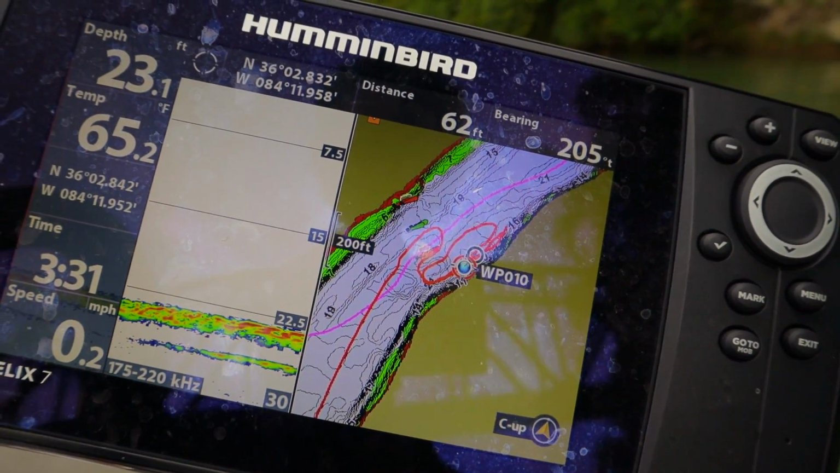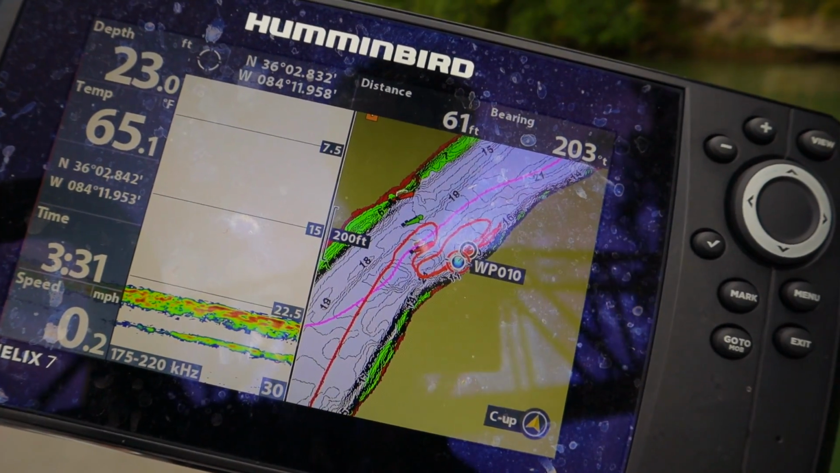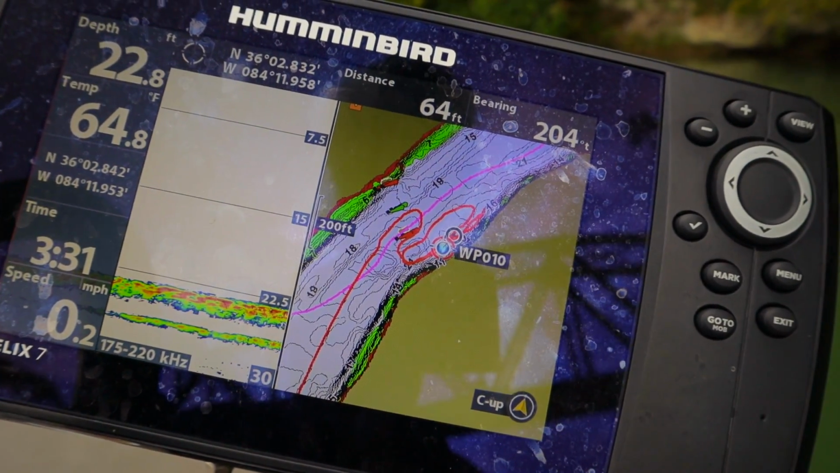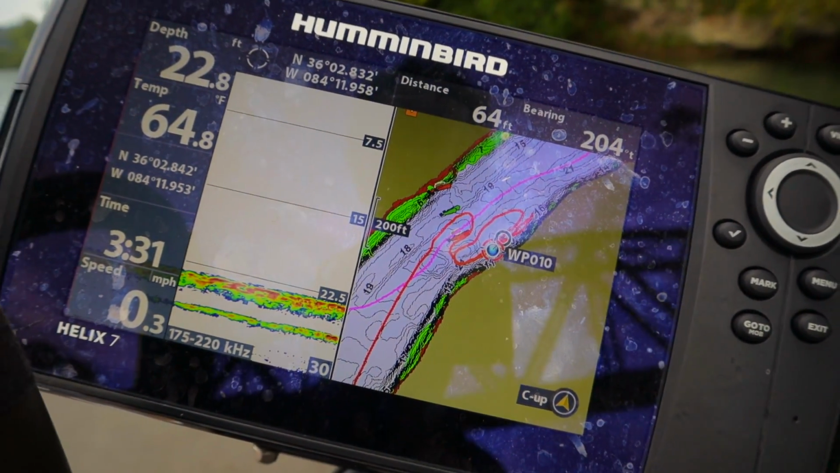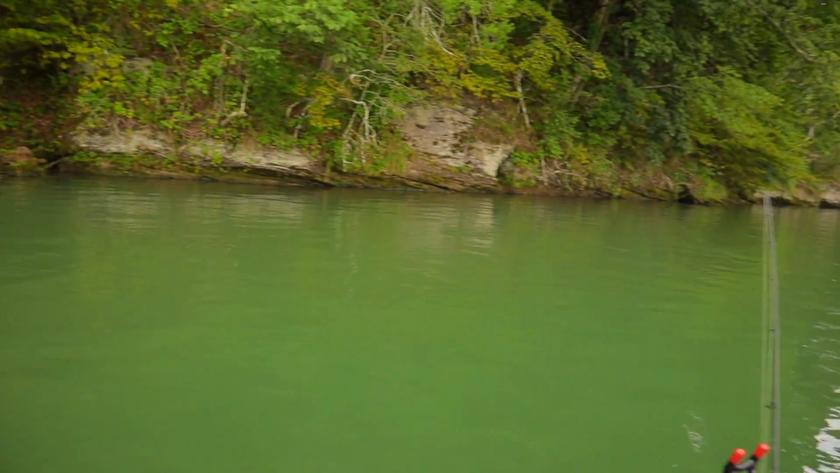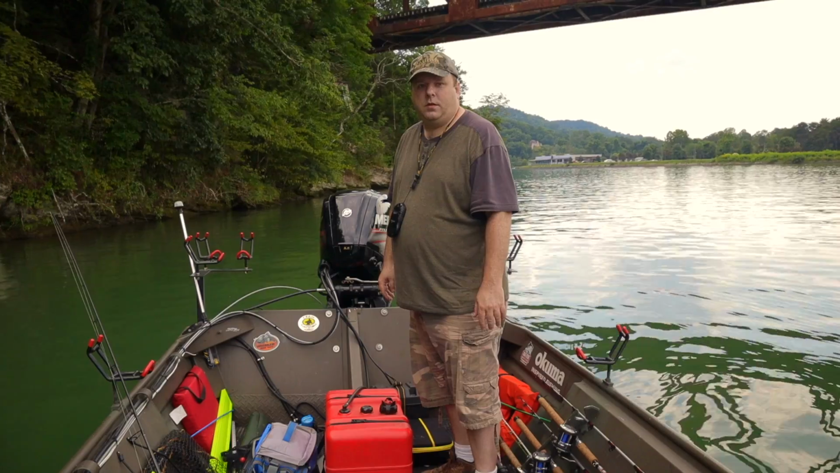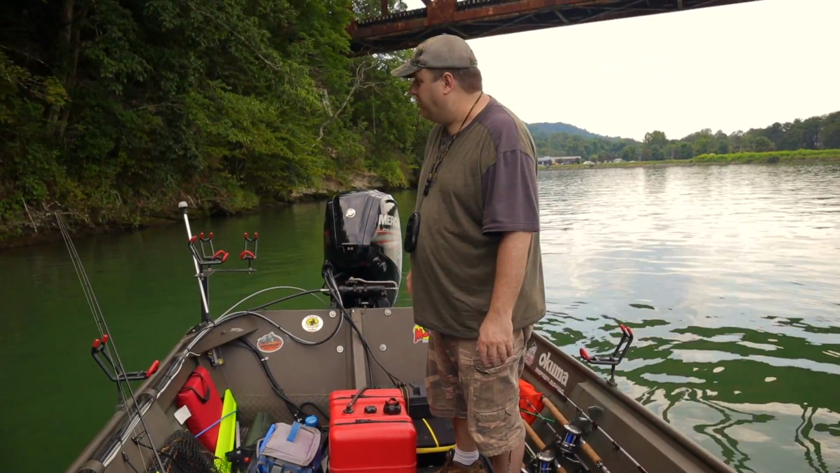So we're right about 60 feet. This is kind of the minimum that I'd want to be. And judging by the lines on the map and the way we're positioned on the shore, it should be almost directly behind us.